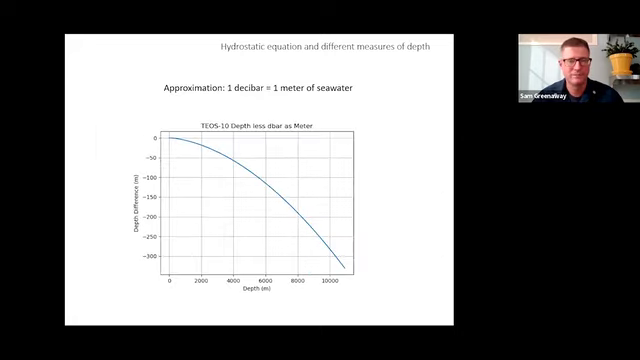Deep ocean stuff. One thing you're going to run across, and you probably have already if processing CTD using, say, Seabird software, is a common approximation we use in oceanography: a decibar is about equal to a meter. And it is. But once you get to the deep ocean, if you're talking about 10 kilometers, that winds up being about 300 meters too deep.